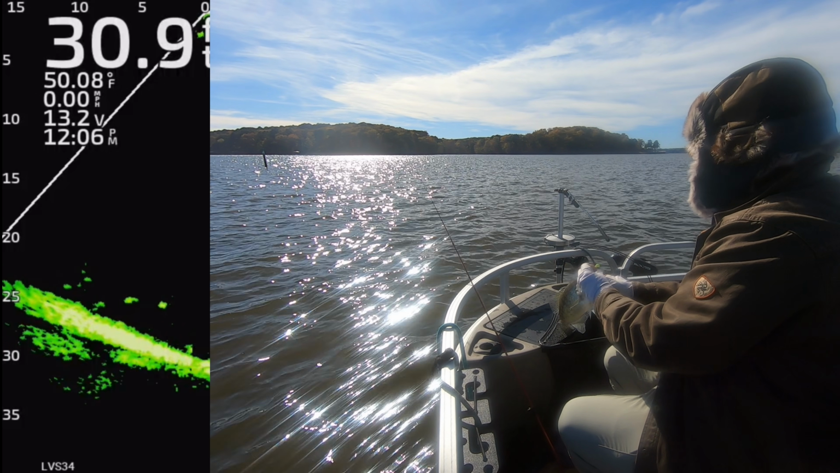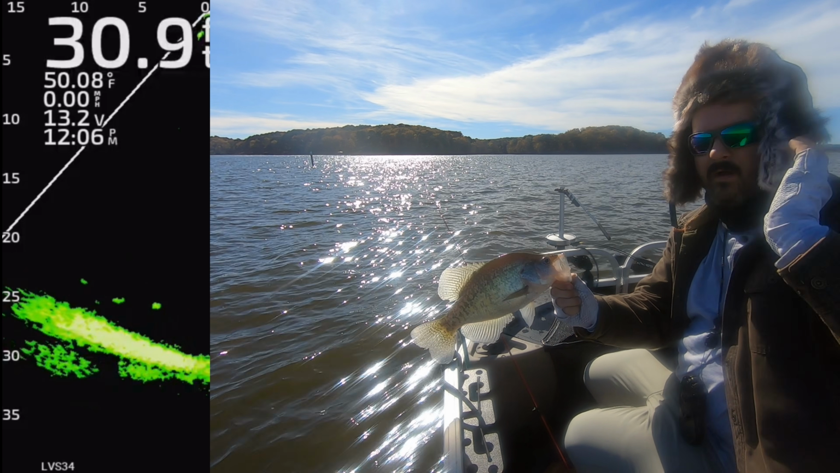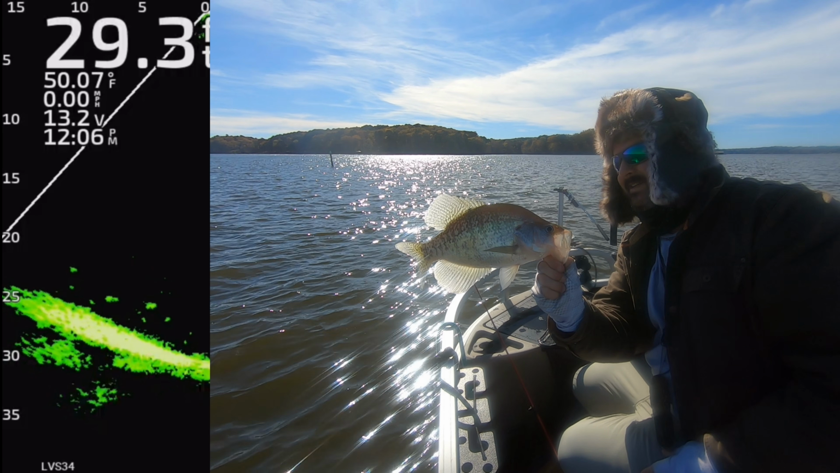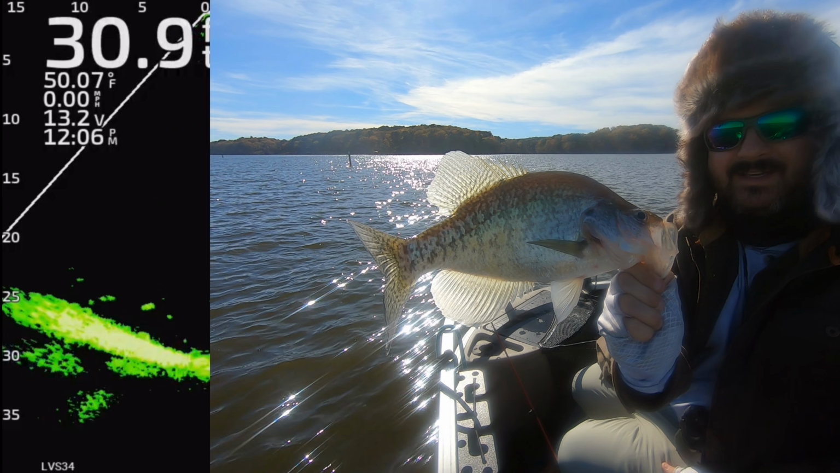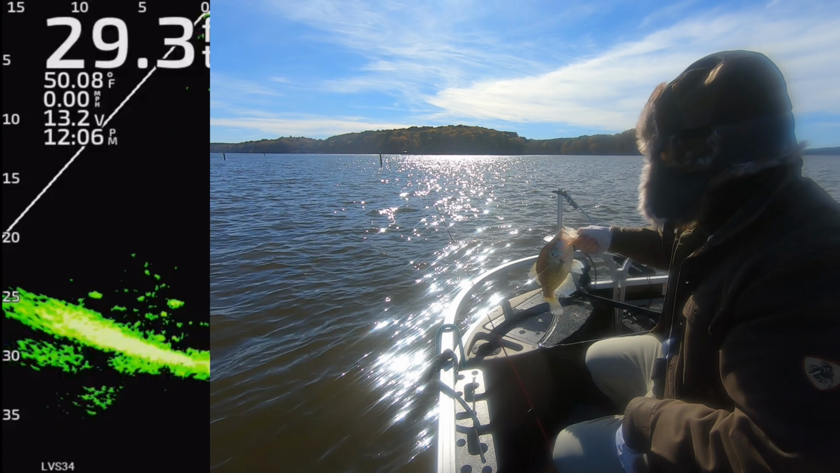This is a 14.5-inch crappie. You can see him. There he is. Yeah. Good fish.